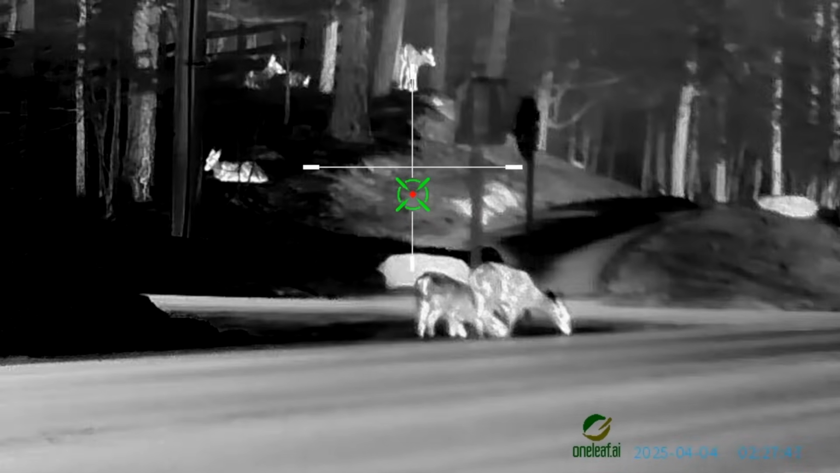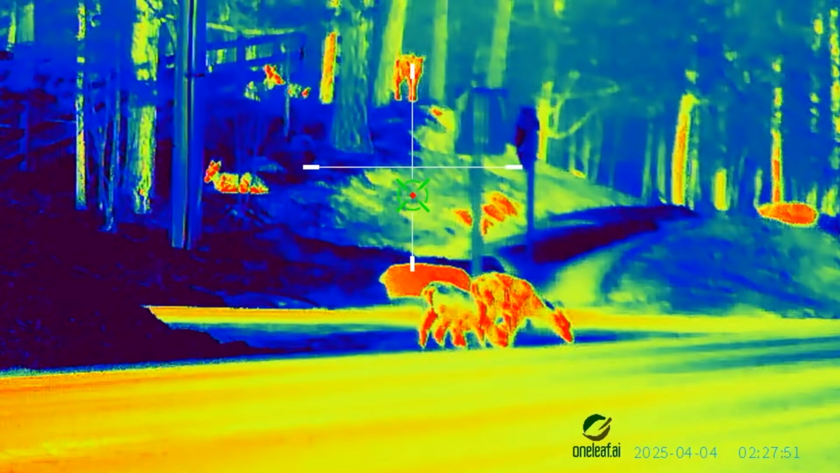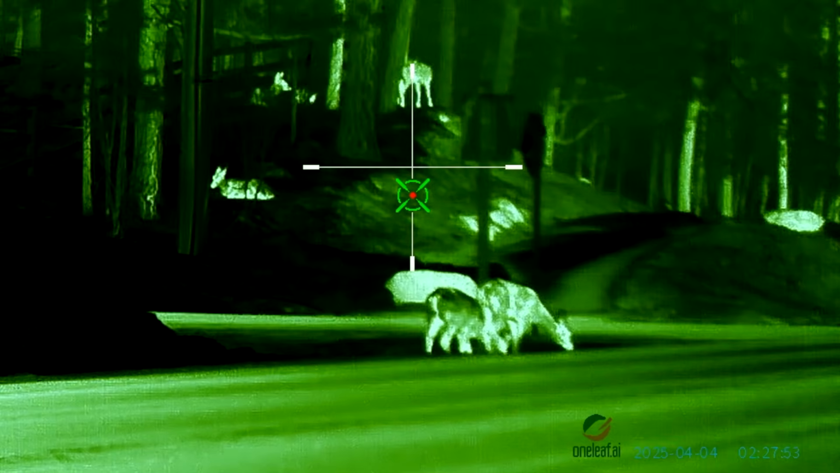The MT1000 records not only the video that you're seeing through the scope, but it records the audio so you can describe what you're seeing for other viewers. So this is the audio that's being recorded inside the device, 100 yards.